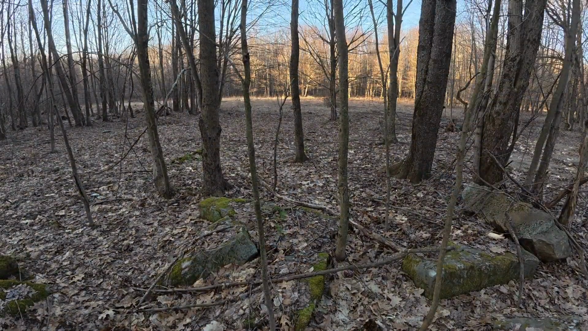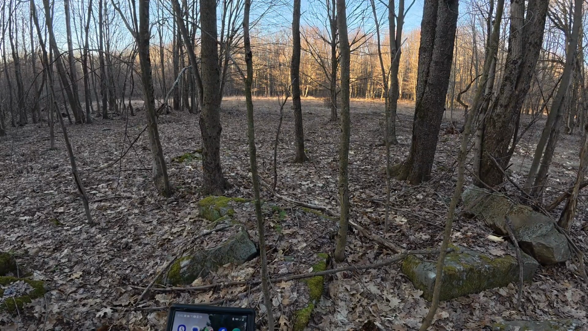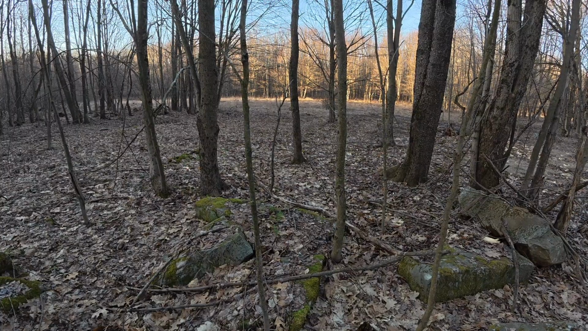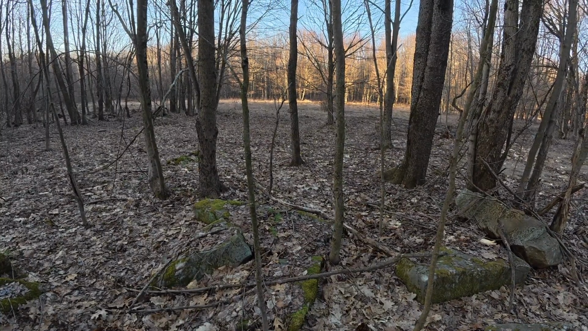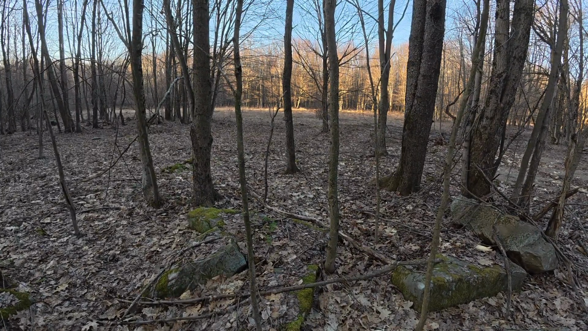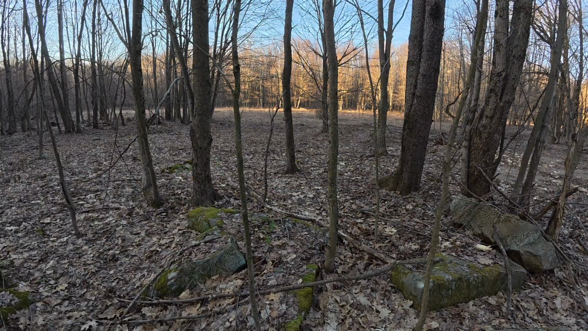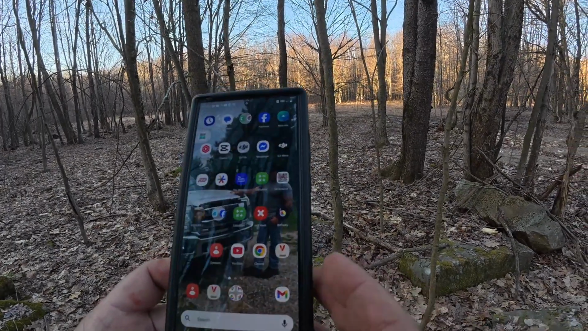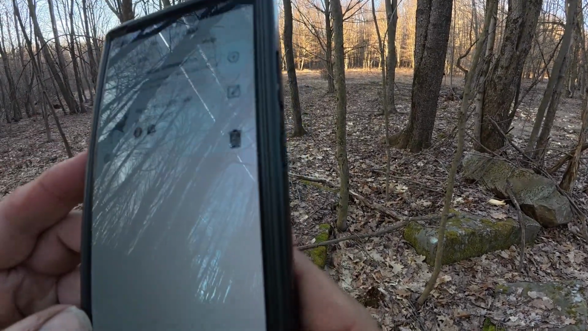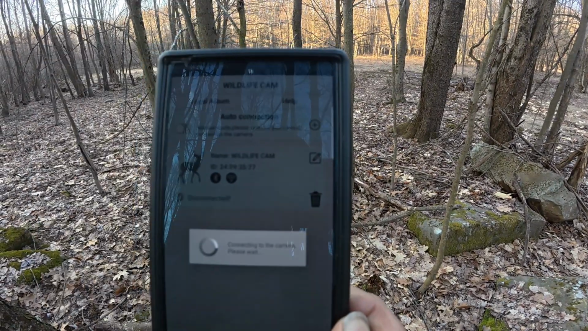Okay folks, I came down here. It's getting dark. I wanted to do it so you can see my phone really good. But my camera is about 10 meters from me along that opening there. And what we're going to do, we're going to retrieve the videos from that camera without having to go up to it. And we're going to use the Wi-Fi. So I'm going to go to the app. And I'm going to hit connect. And this takes a few minutes.